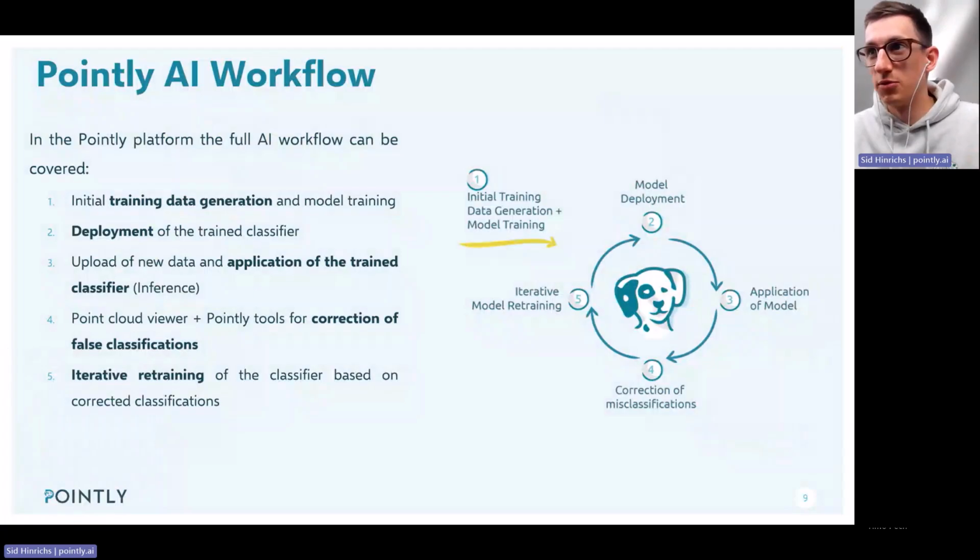And to cover also a bit the approach that we're using, and why we have this cloud platform for that. Within the cloud platform, we can cover the whole data science or AI model life cycle. So from the initial training data generation, which I've shown in the very beginning, we can do the manual classification to train or show the classifier how objects look like and how they should be classified. So that's just the beginning.